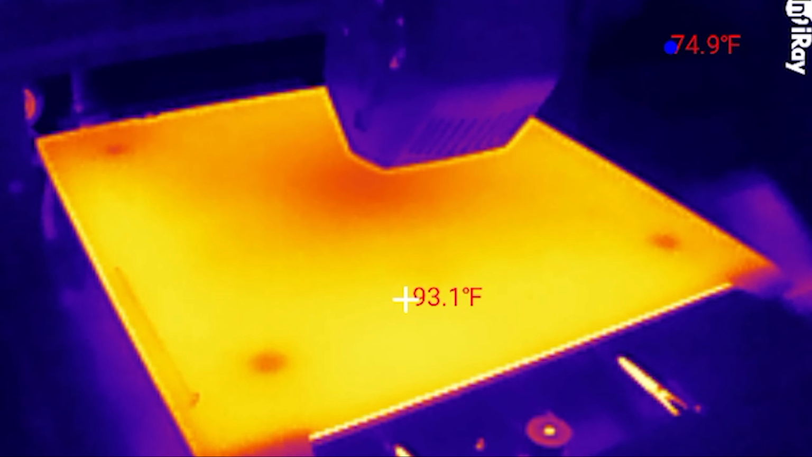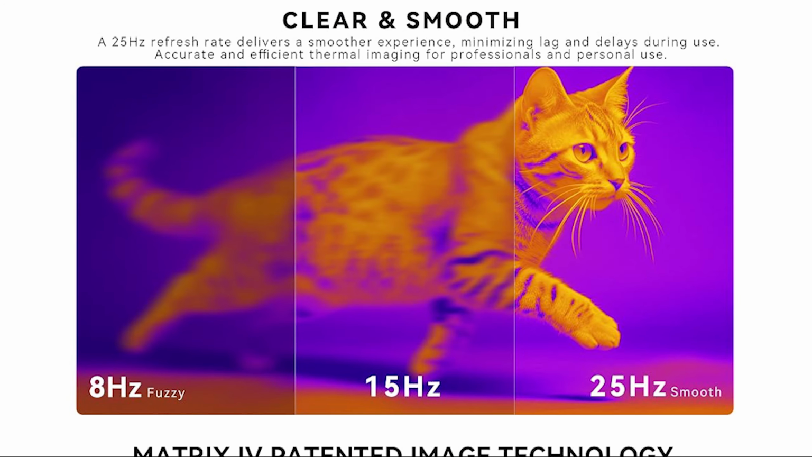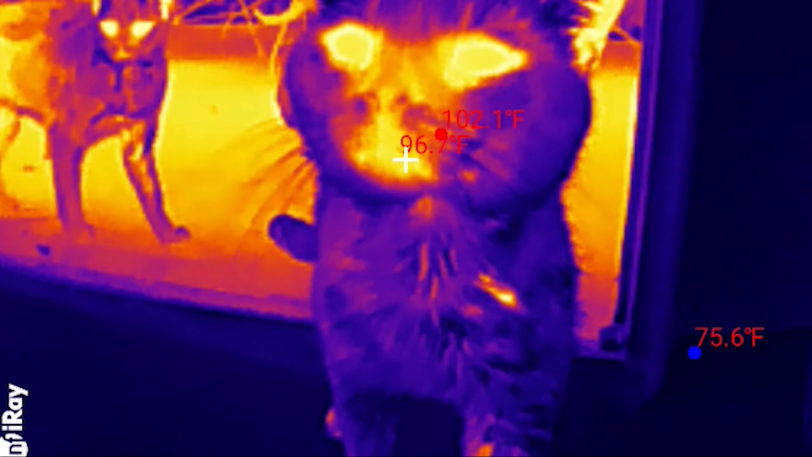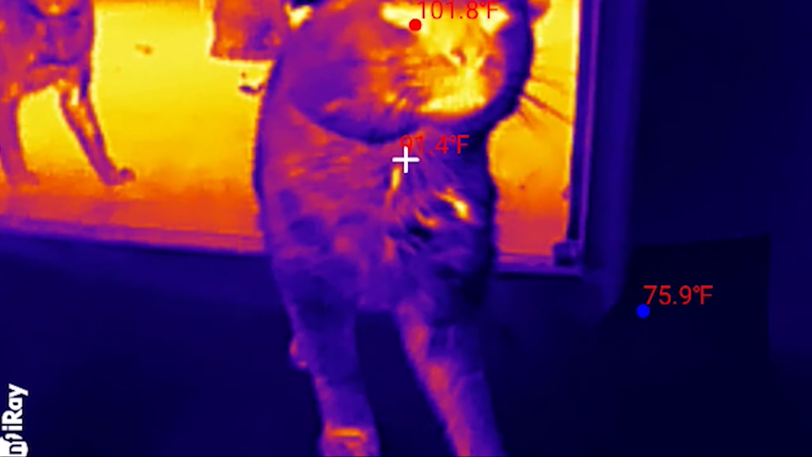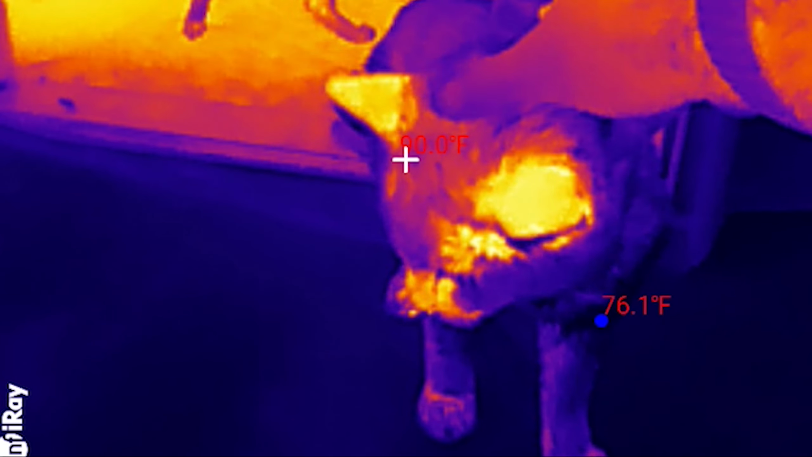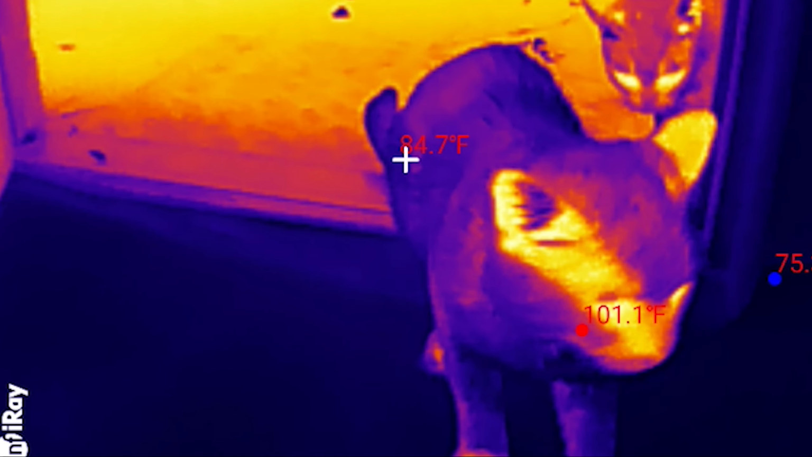Every piece of real information in that image came from the 49,000 pixel sensor readings. Everything else is smoothing. In their marketing, they have an image of a cat through the thermal camera that looks crystal clear. Unfortunately, that's not really the case. Here's a video of some of the stray cats that visit me, mostly for the food. It's still absolutely fascinating how you can make them out. It's just not as clear as their marketing might suggest. But just look at these guys.